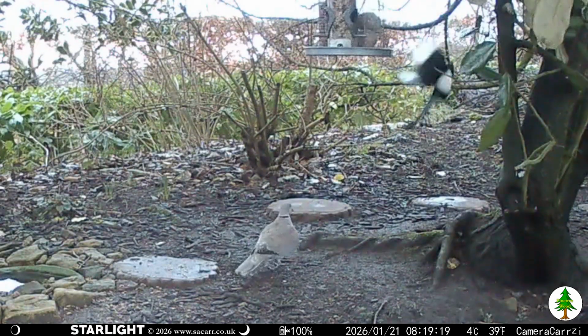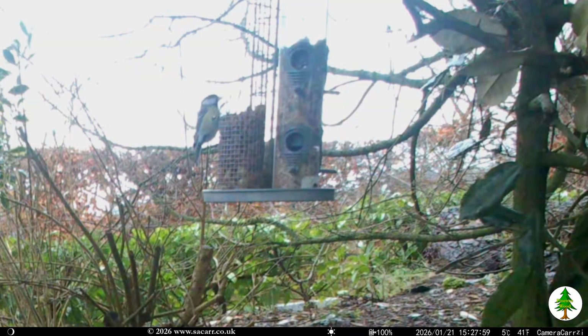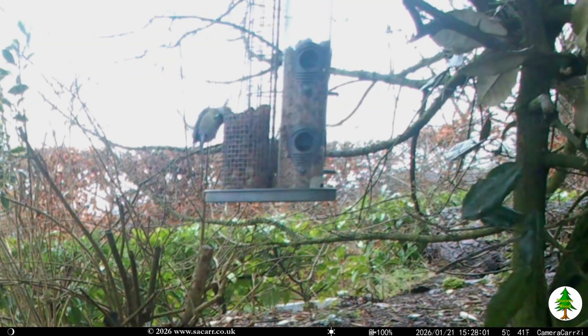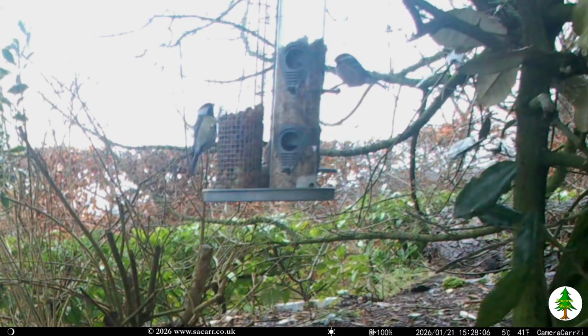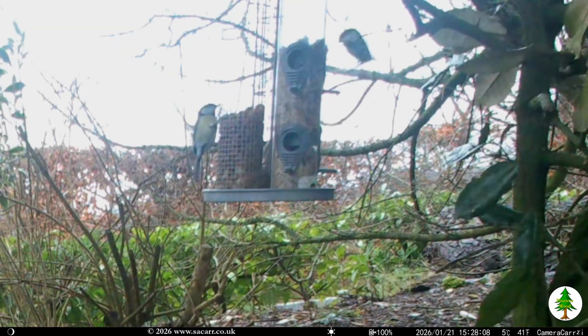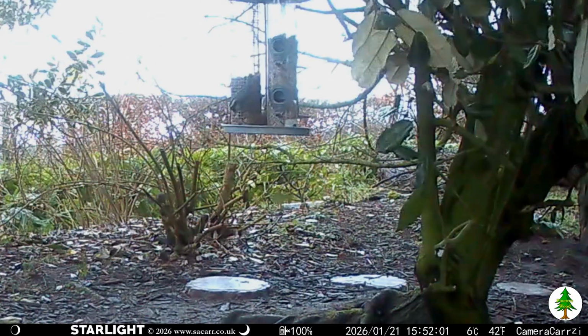The wet weather limited the bird activity that morning, with just a single magpie and a dove starting the day, not much after. Great tits and coal tits on the feeder ended the daylight activity for the 21st.